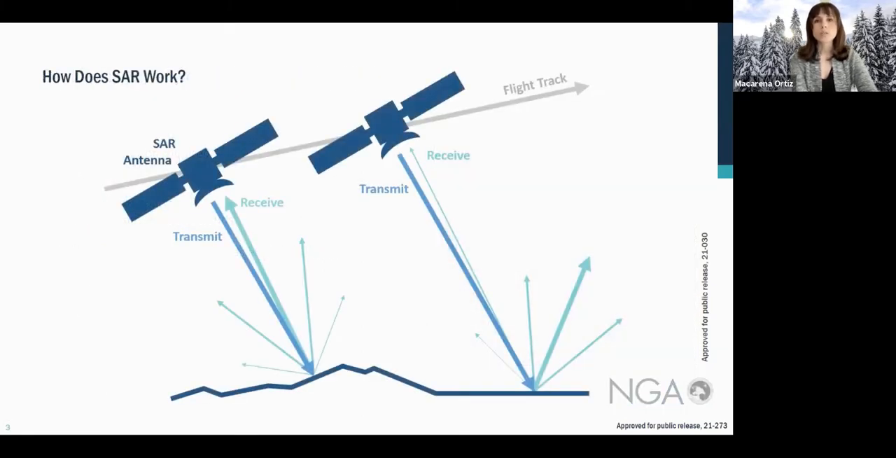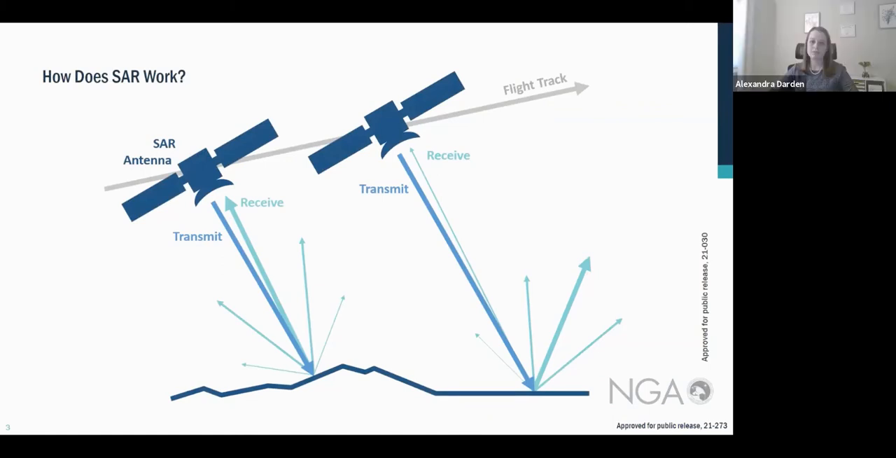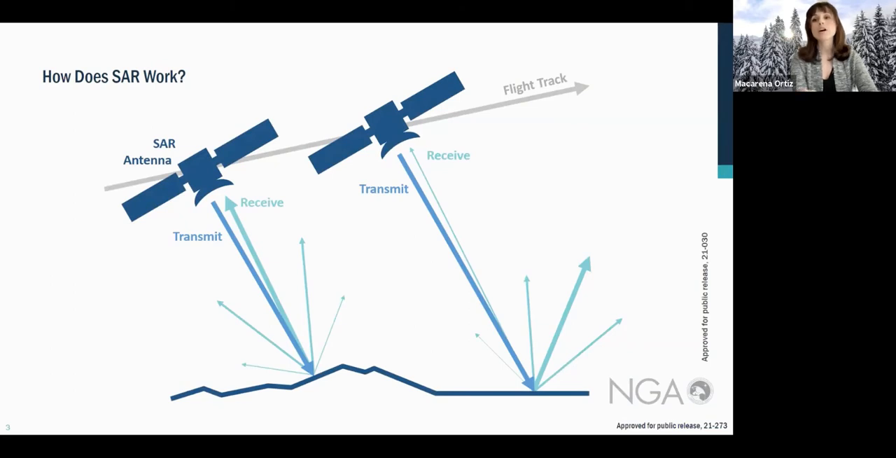So how does SAR work? We can simply look at it as a radar for rough surfaces. If we start with the graphic on the left-hand side, the SAR sends pulses of energy to the ground, depicted by that transmit arrow that you see.